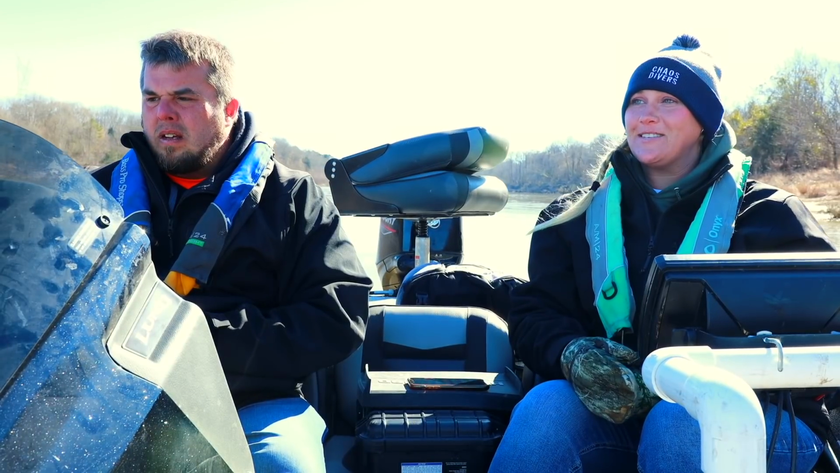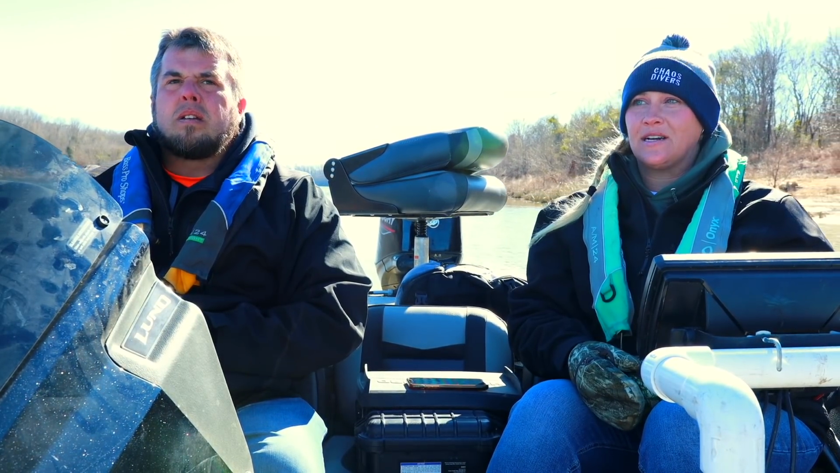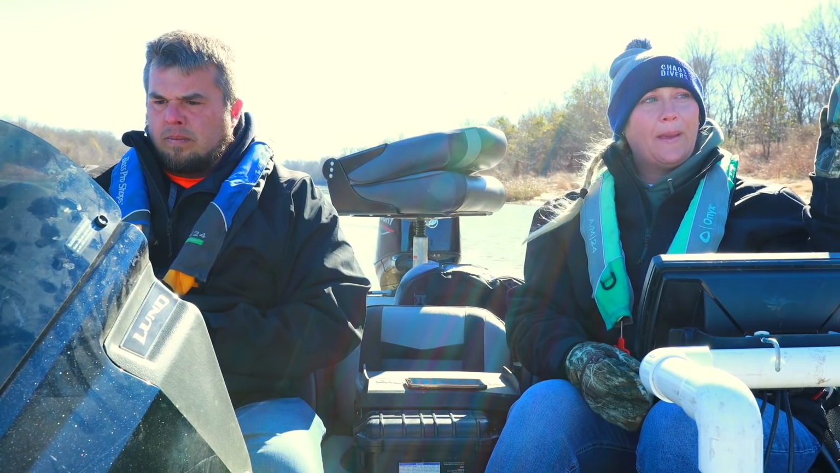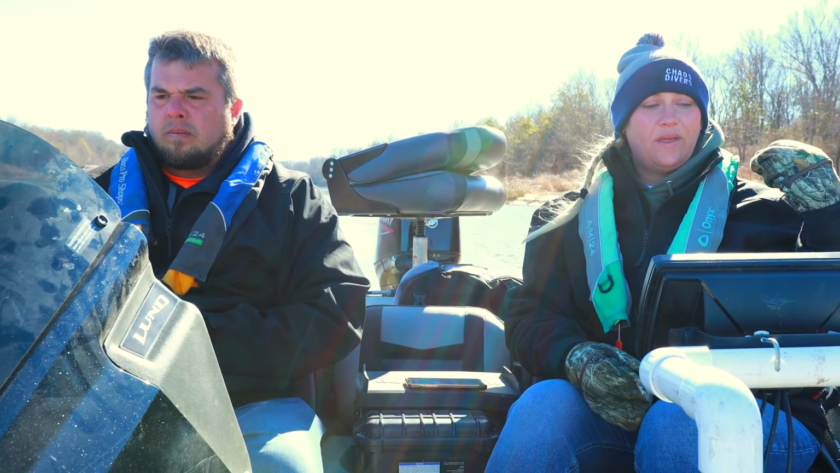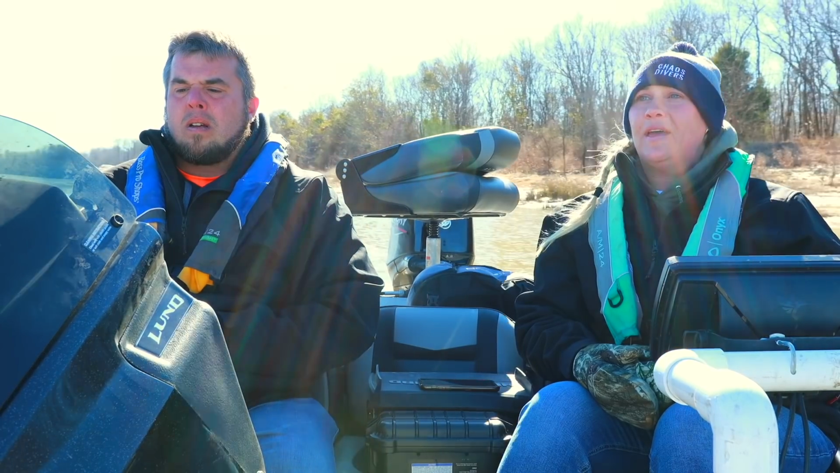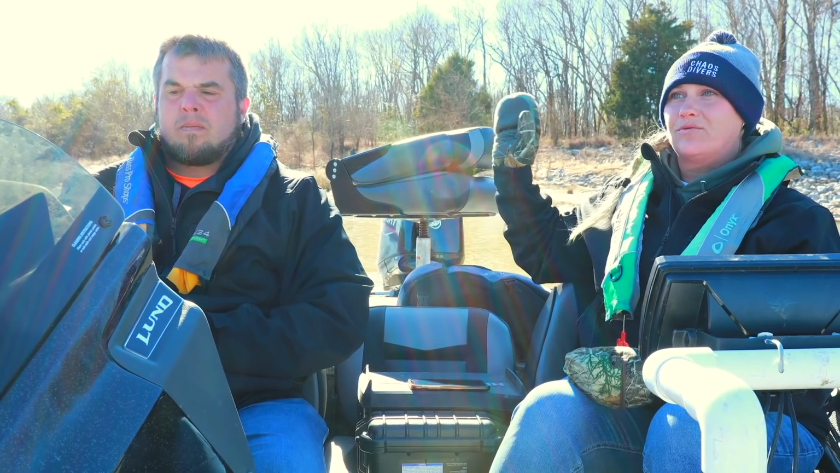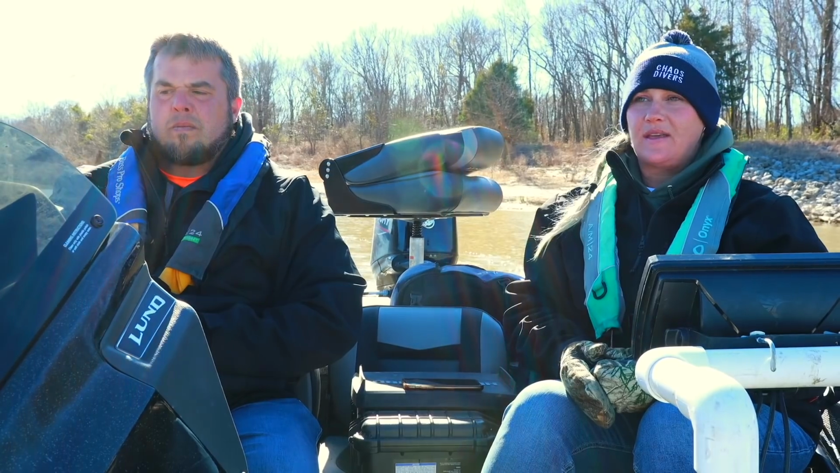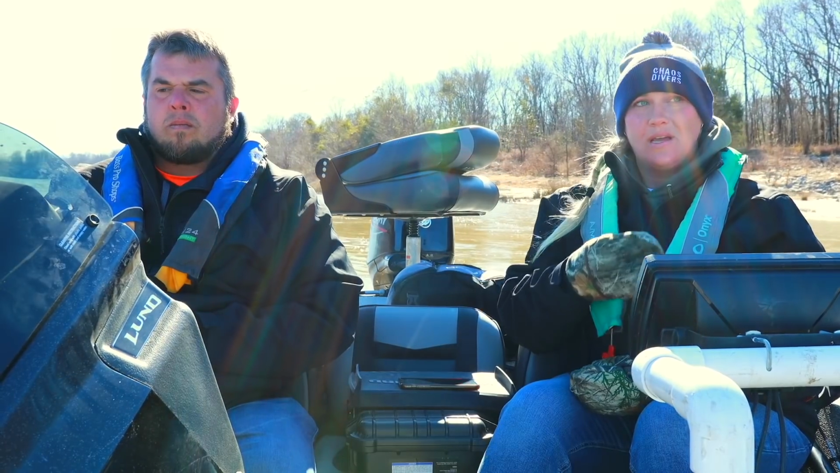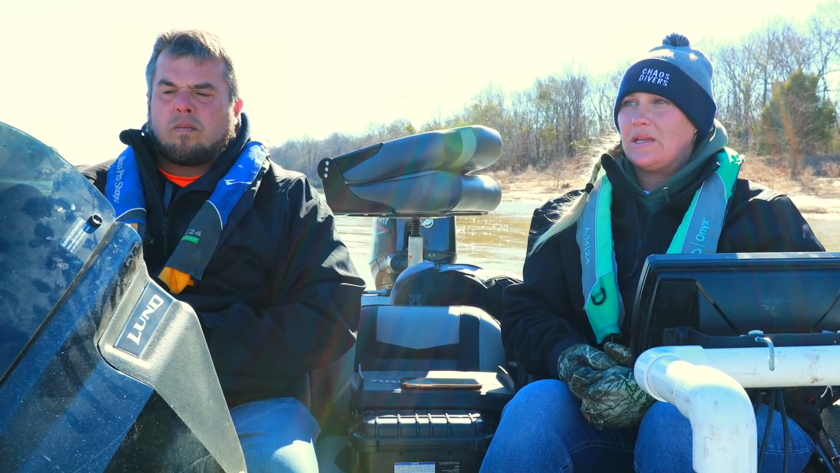We just put in at Leroy's Landing and made our way up to the other side of the lock and dam. Then we are going to work our way back towards Leroy's Landing with both sonars in the water, live scope if we need it. The reason for this is because this part of the river runs parallel with, I think it's called Old West Point Road. So there's a ton of accessible points along this area for Ryan and his vehicle to be located in.